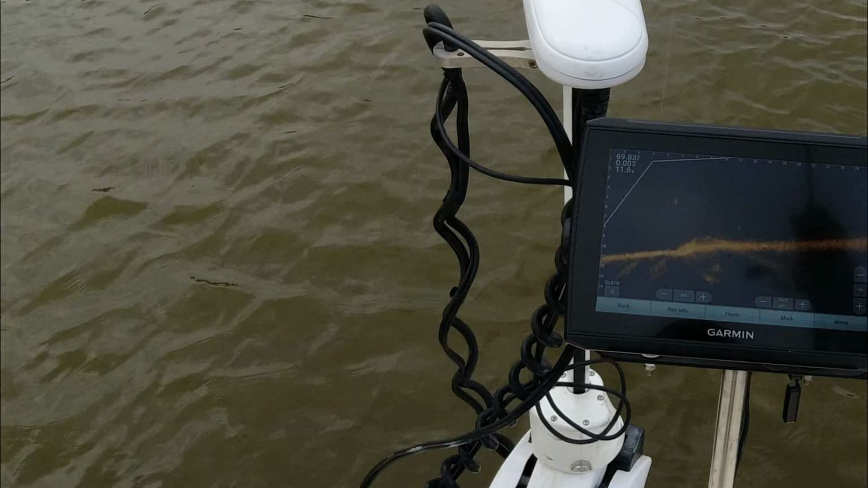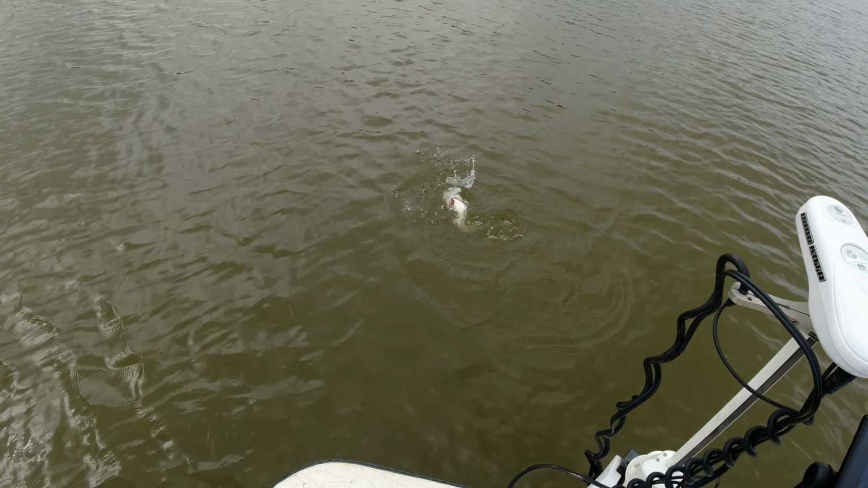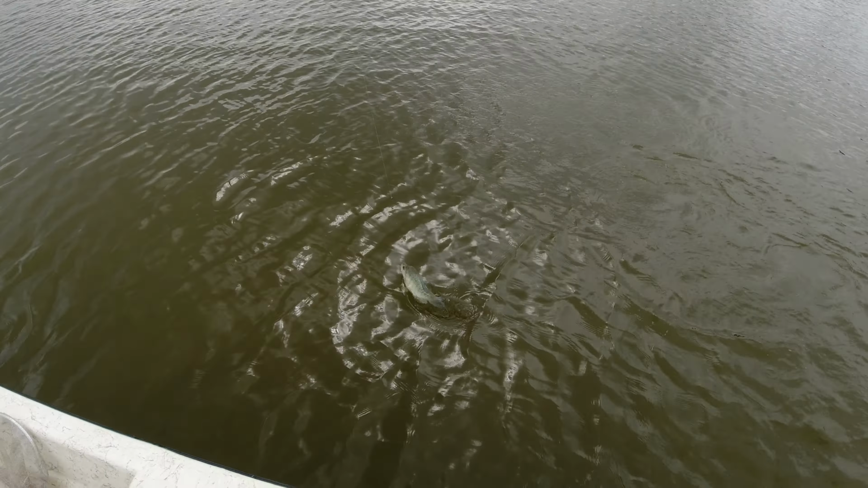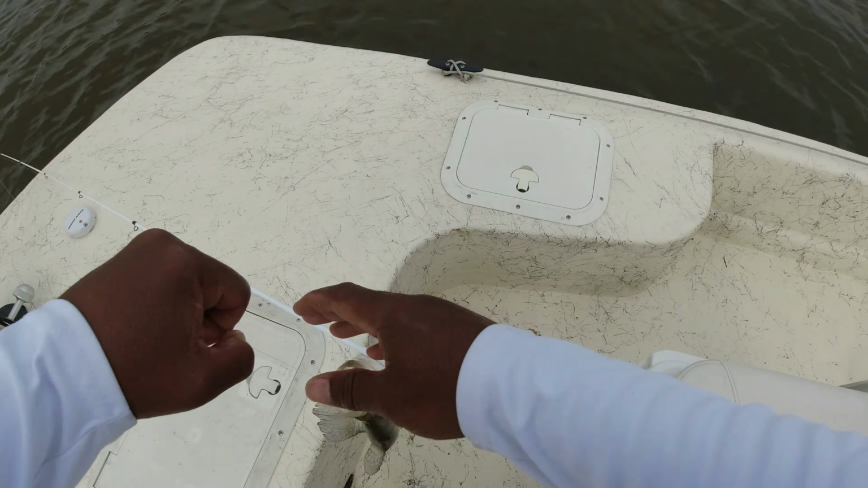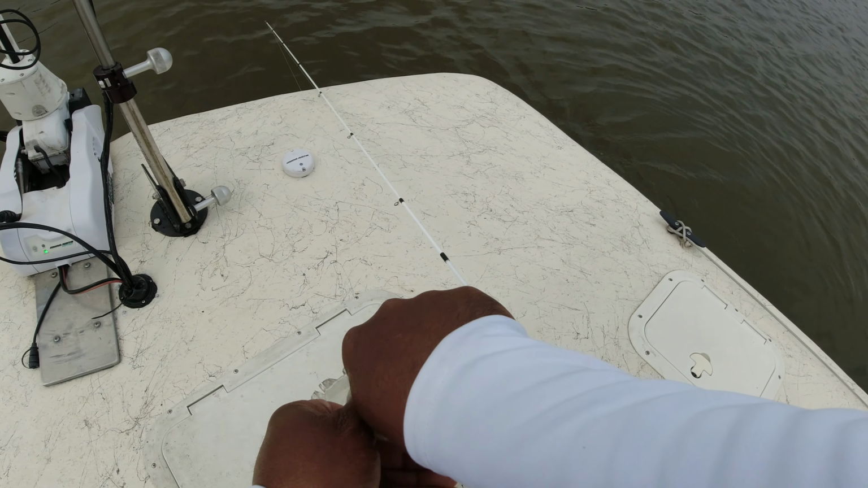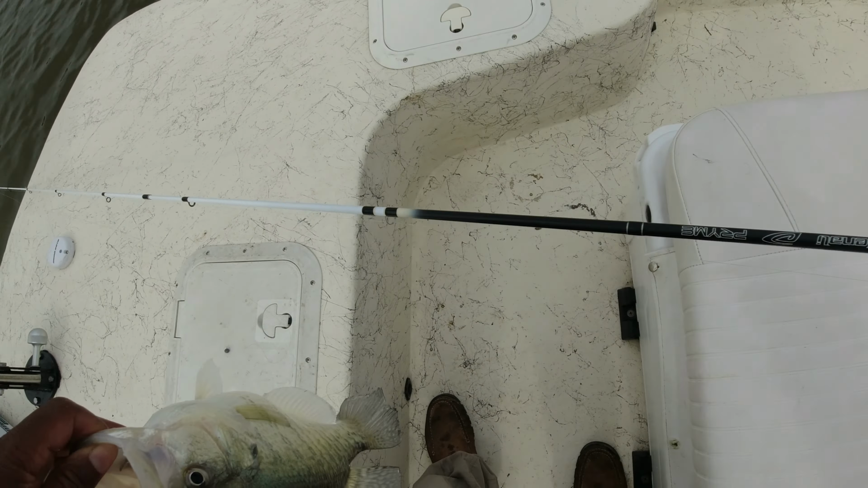Oh, no, that's a good fish. That's a good fish. I knew him. Oh, yeah. You know what? That would have been an awesome stringer. Oh, girl, get in here. Is she gonna make that too? She might make that too, y'all. About a pound shy of what I'm looking for. We're gonna check her out.